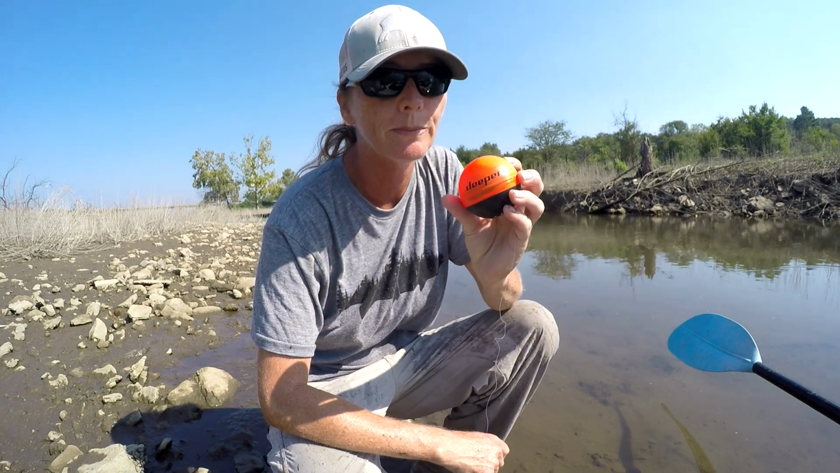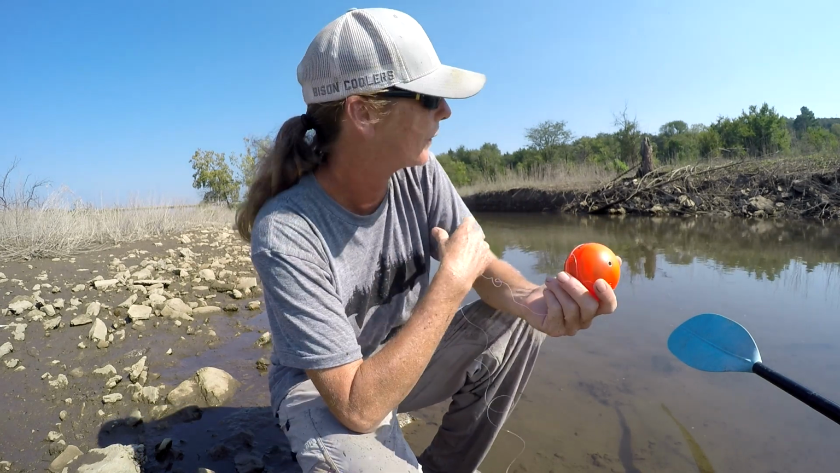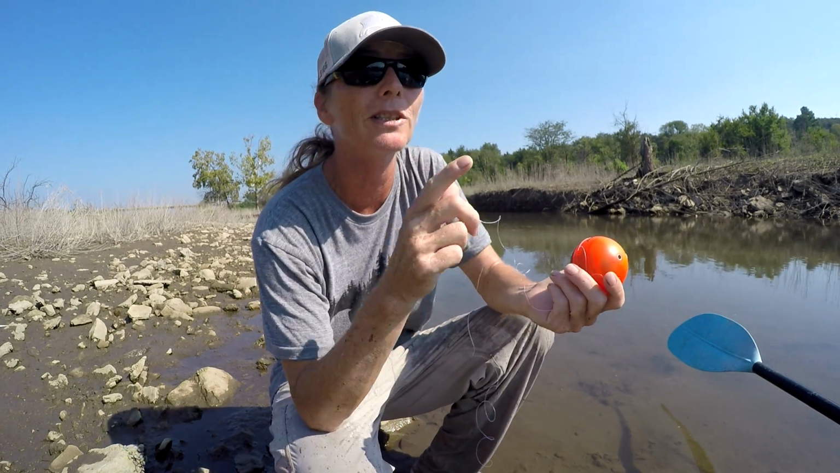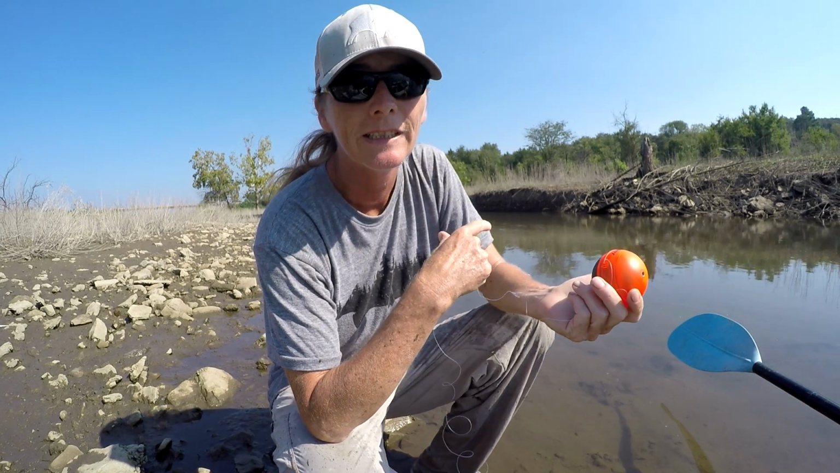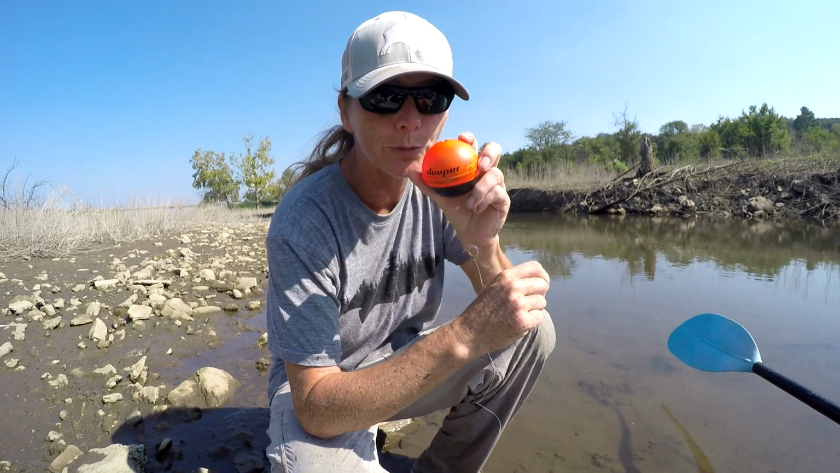So I'm going to hook this up, and then we're going to head out down the creek and see what's here. I have a feeling at the end of this creek, not at the end, but when it gets a little bit deeper, there's going to be fish there because this water is much cooler than the lake. And if I was a fish, that's where I would be. But this will tell us.